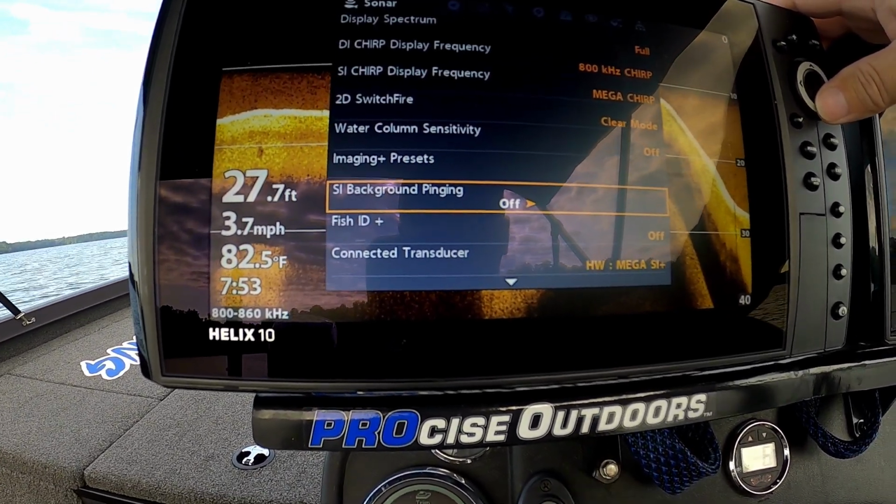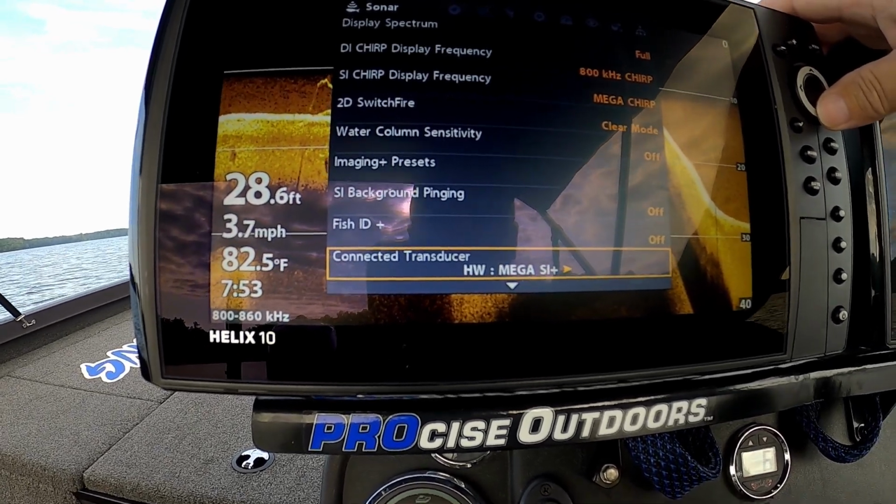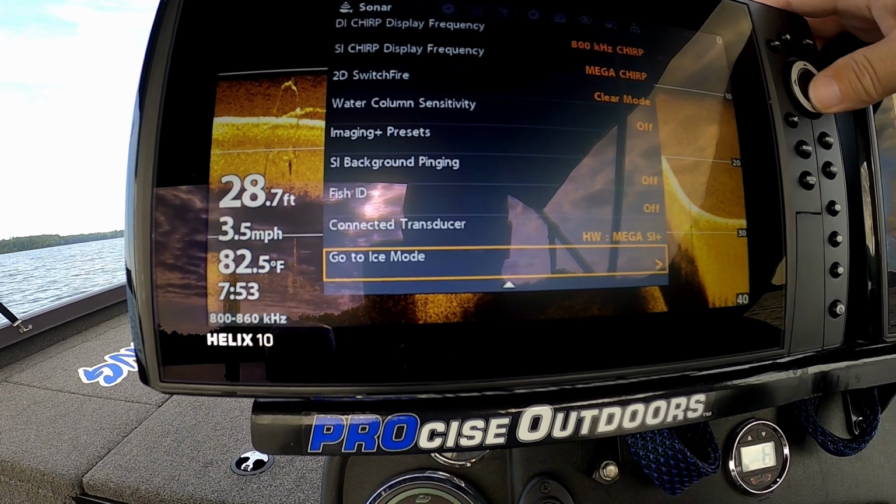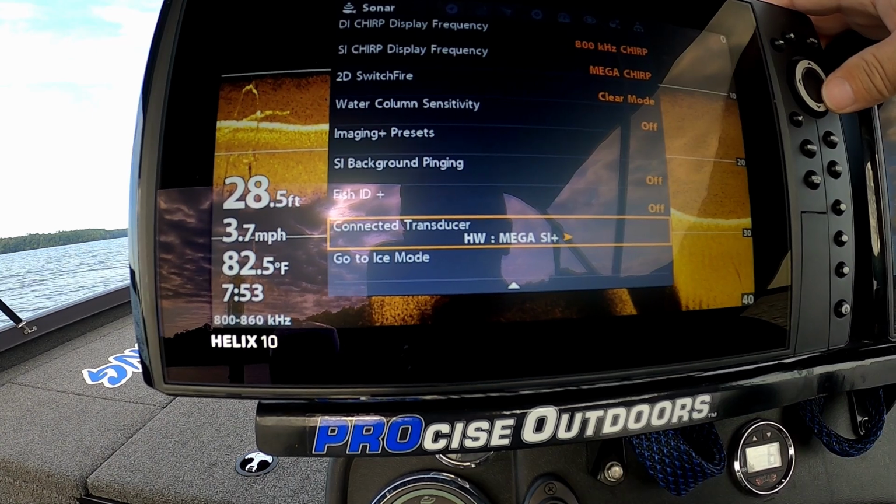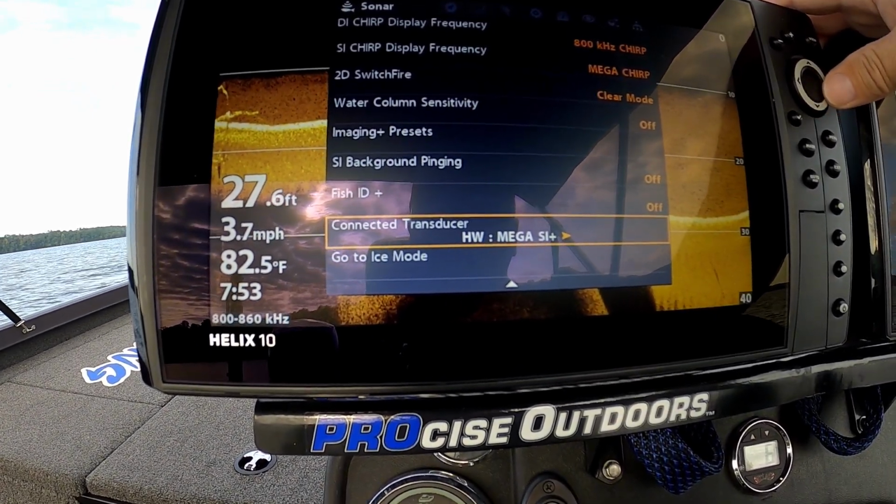Don't see anything else. We got the Mega SI Plus transducer connected, so not real sure about that. It may be using my other transducer at the moment.